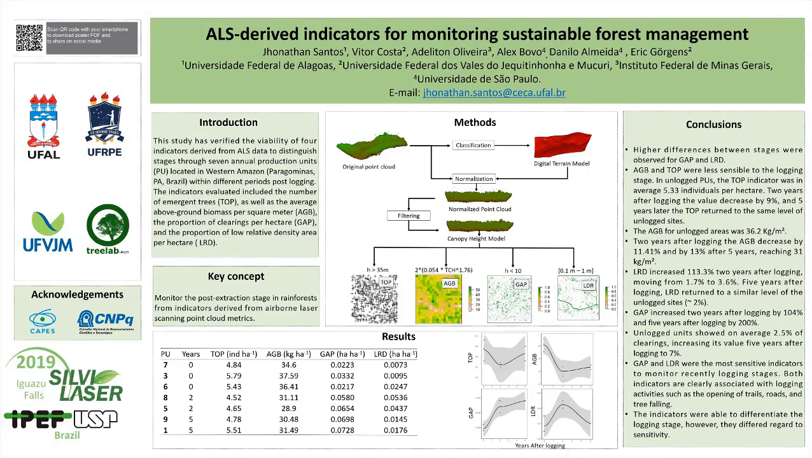The AGB for unlogged areas was 36.2 kilograms per square meter. 2 years after logging, the AGB decreased by 11.41% and by 13% after 5 years, reaching 31 kilograms per square meter.